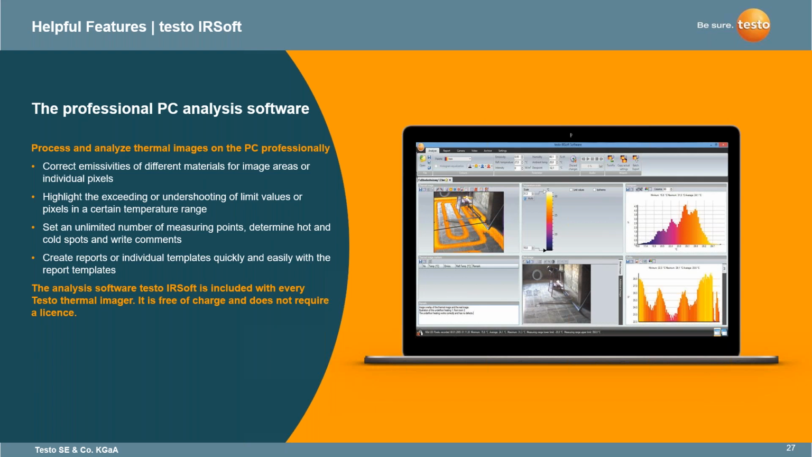You can also affix the thermal image, which you can see here, these pipes on the ground. You can affix the thermal image on top of the real image to see exactly what is going on here and where the location of this is. The nice feature is you can take all these images. There are canned reports on there, or you can create your own report based on what is necessary for what you need. And again, the analysis software, Testo IRSoft, is included with every Testo thermal imager.